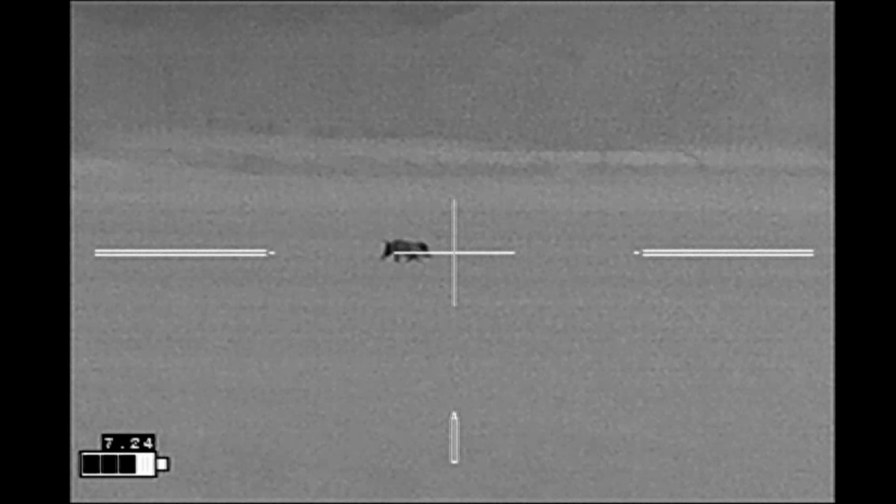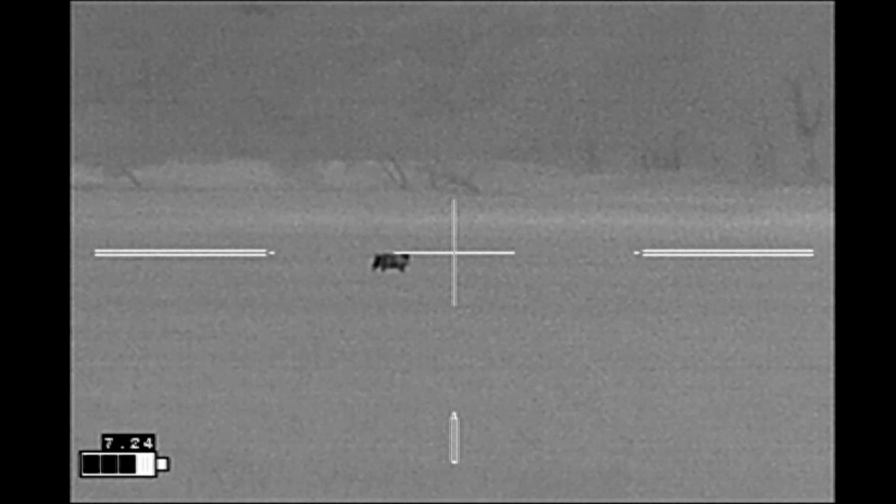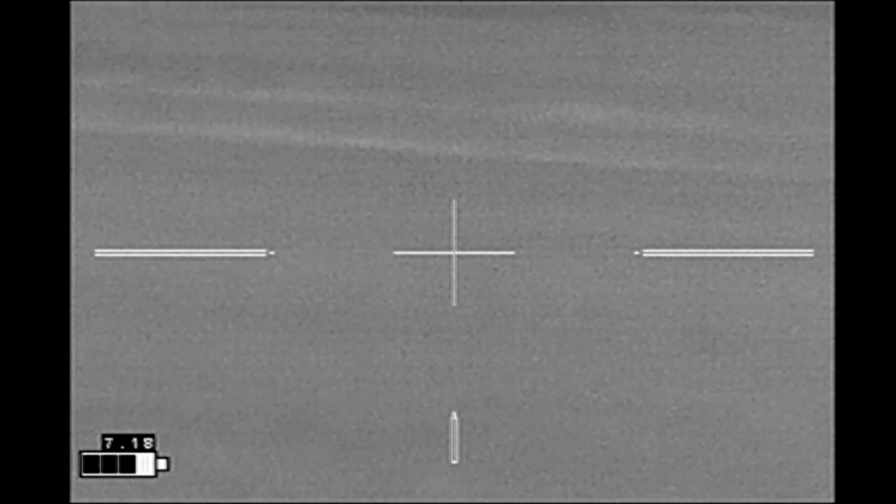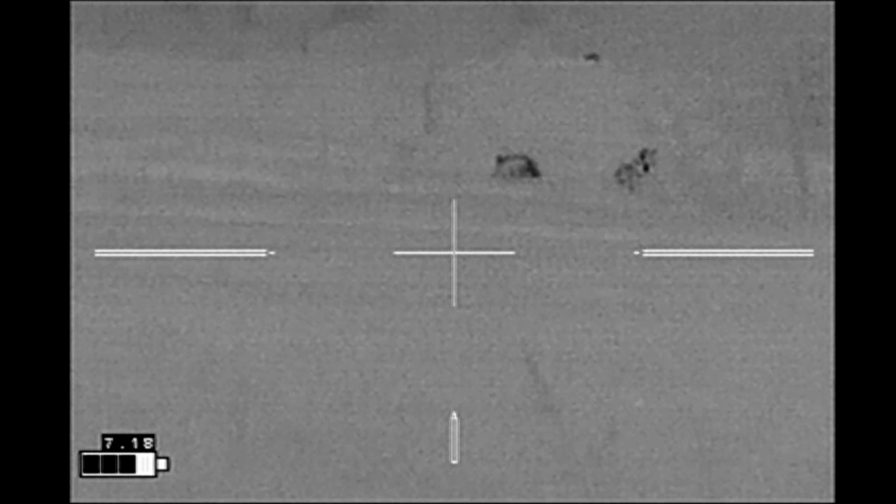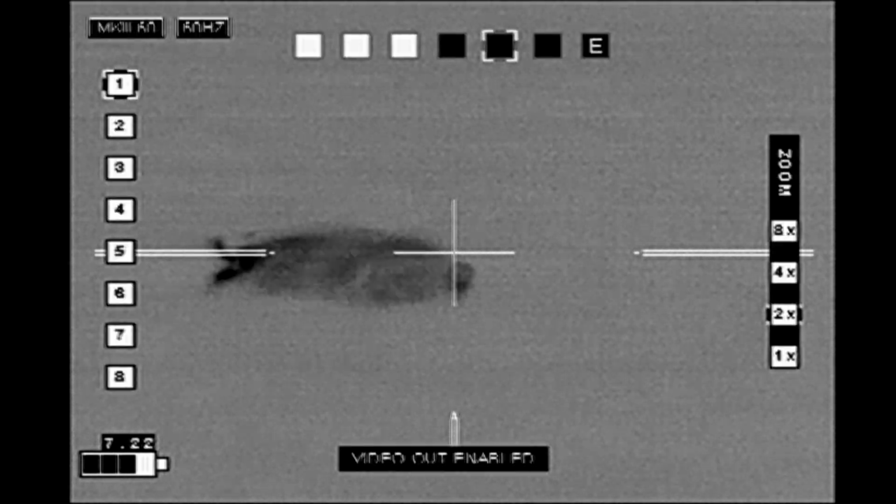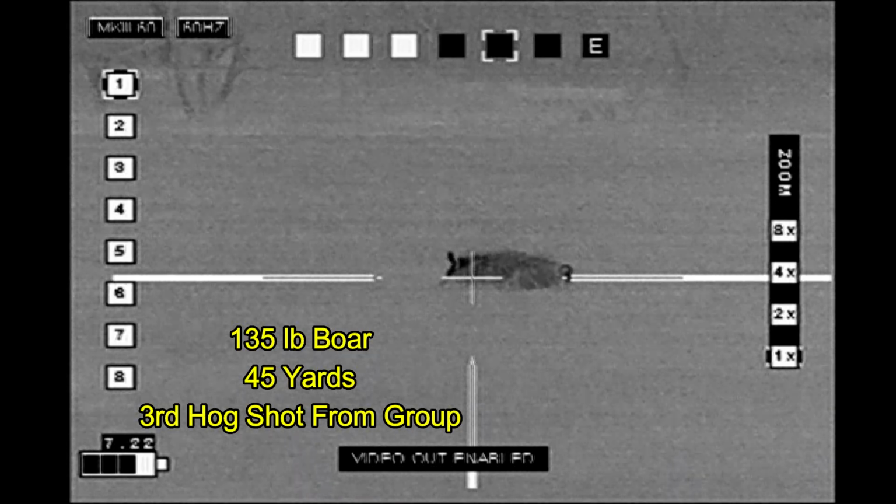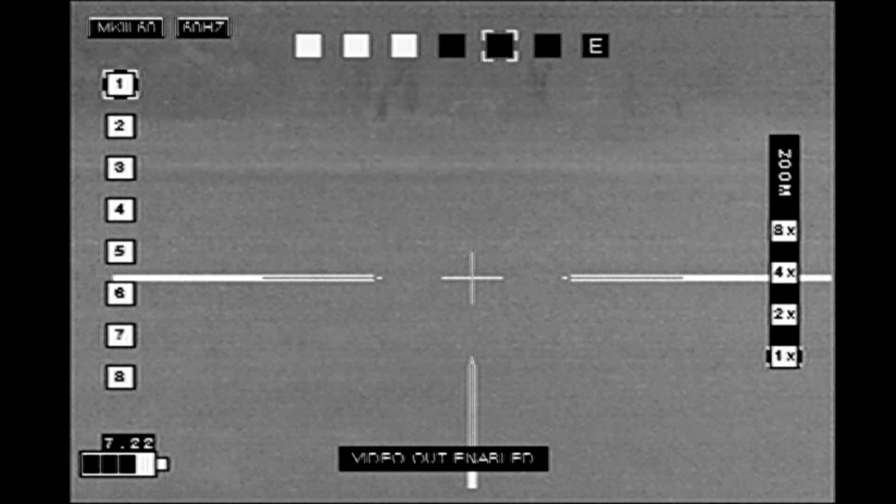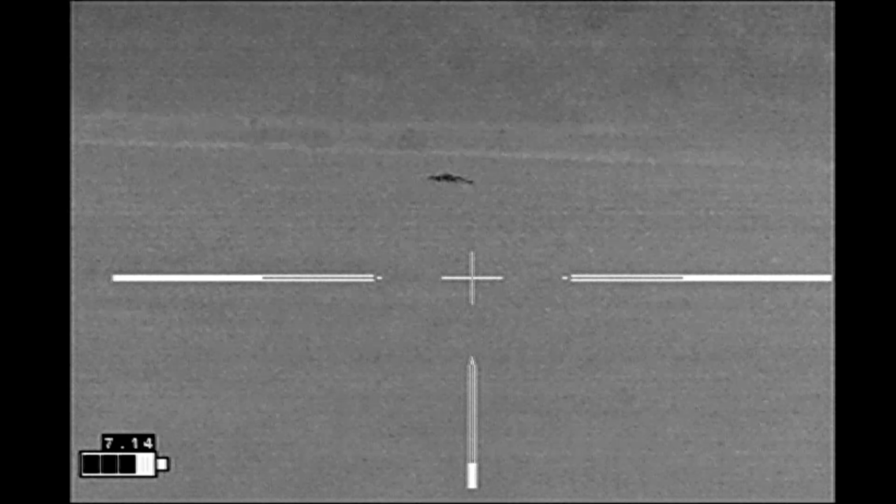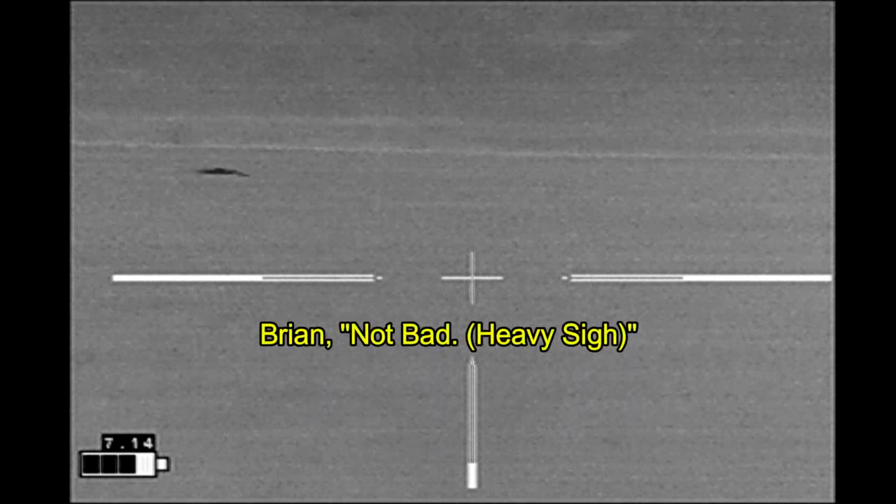Now for the hog I missed previously, I try to calm down just a bit. Nope. And I miss it again. Those hogs aren't in a safe direction to fire. I scan looking for other hogs. Notice this one hog that's still upright. I pump 2 rounds into it to make sure that it stays down. Not bad.